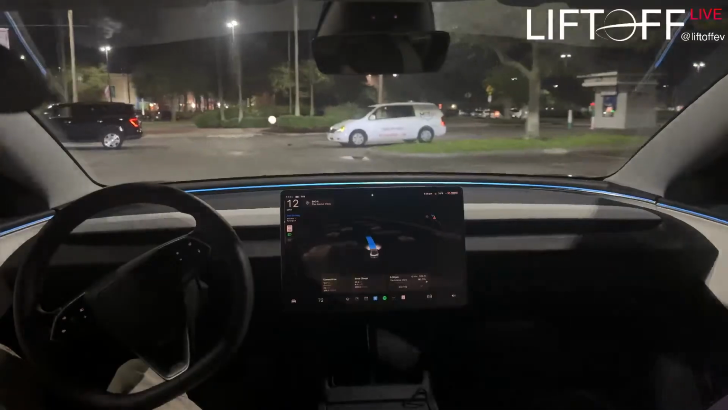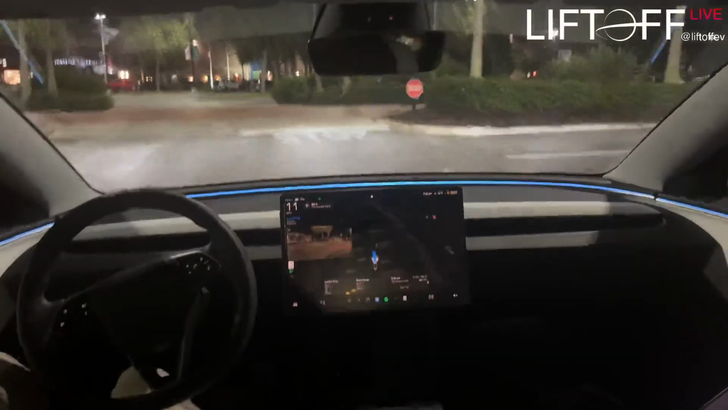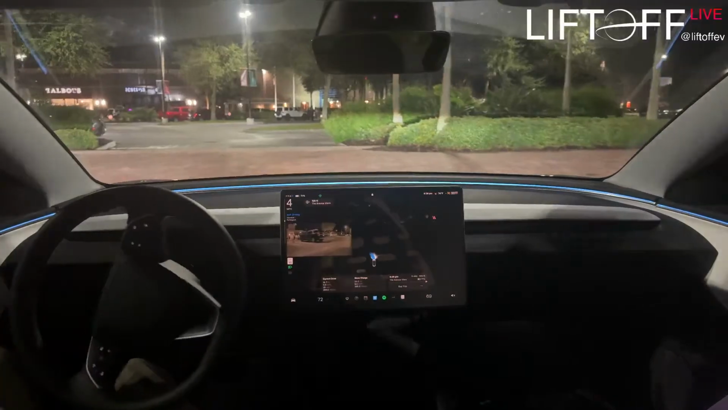All right, so I've got it set to parking lot here, so I guess it's just gonna find a spot to park. I guess it doesn't like anything it's found so far.